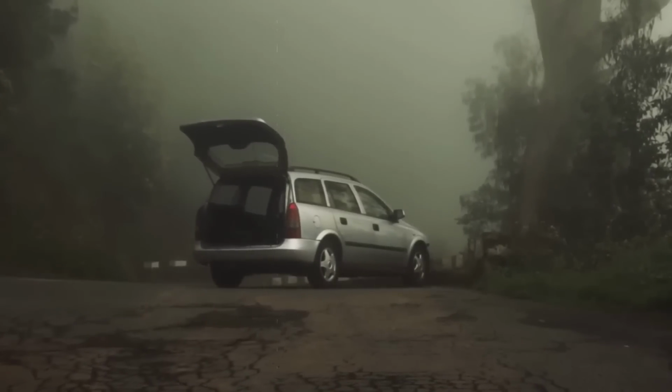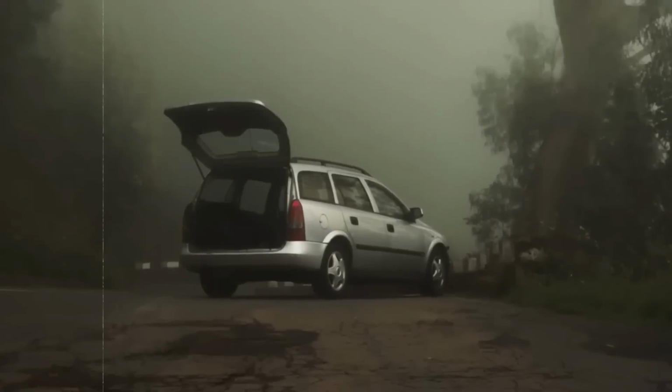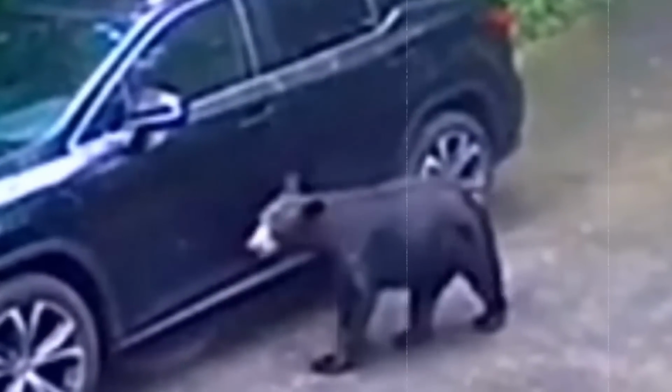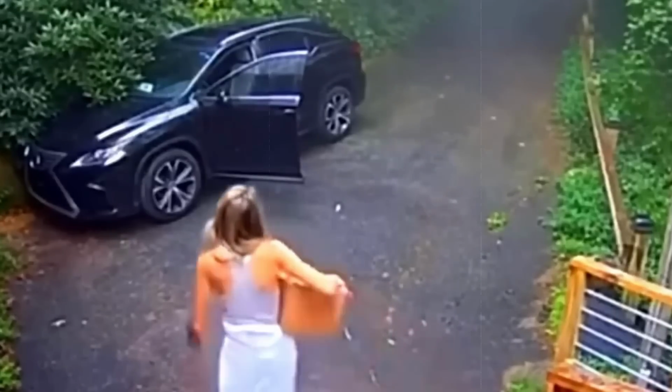It's important not to leave your car unlocked, and after watching this video, you'll understand why. This video was taken from a home security camera, and in it, we can see a car with a big bear cub approaching it. The bear cub is hungry and thinks there might be something to eat inside the car. The cub casually stands on its hind legs against the car, opens the door, and climbs inside. The bear starts searching inside, and that's when the homeowner, a woman, comes over to the car.